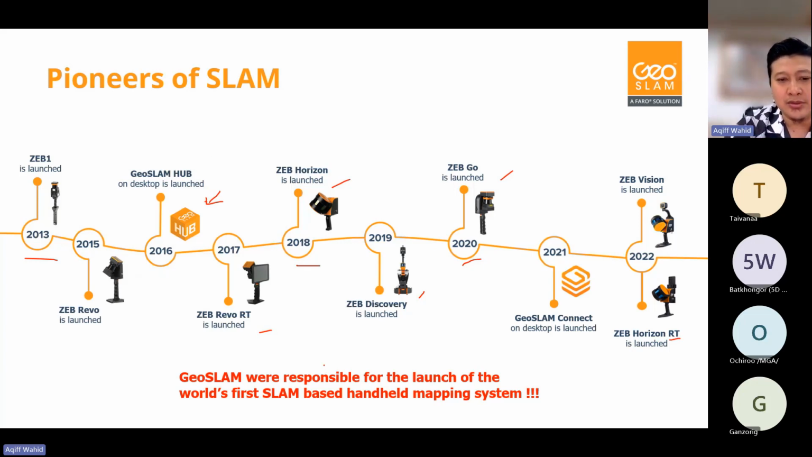So again, to introduce who Geoslam really is, Geoslam were the first responsible for the launch of the world's first SLAM-based handheld mapping system. The first one who introduced the word SLAM itself. If you have been to Intergeo or even recently Chintergeo, you see a lot of other brands and manufacturers coming to introduce SLAM-based technology.